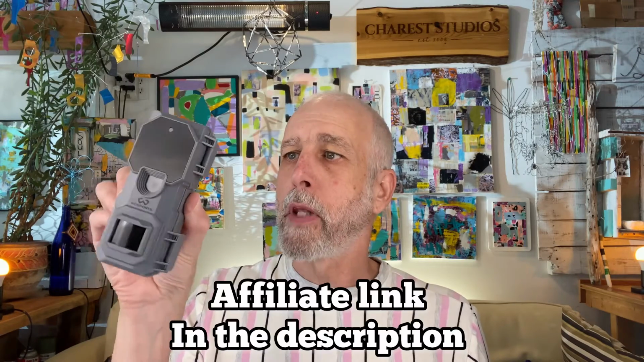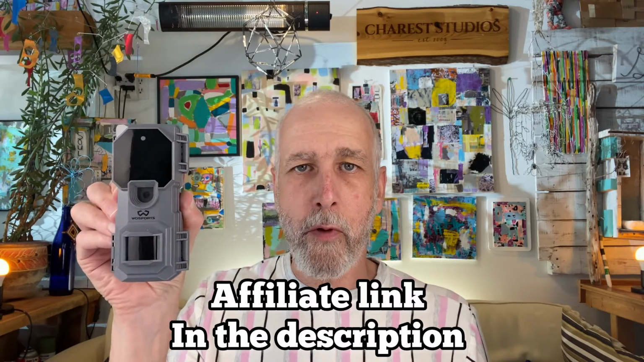So I think it's really nice if you want something very inexpensive, or as an entry-level camera, or just one that you don't have to worry about if something happens to it, because the cost is not too great. So that's my thoughts on this little camera from Wosports, the H41.